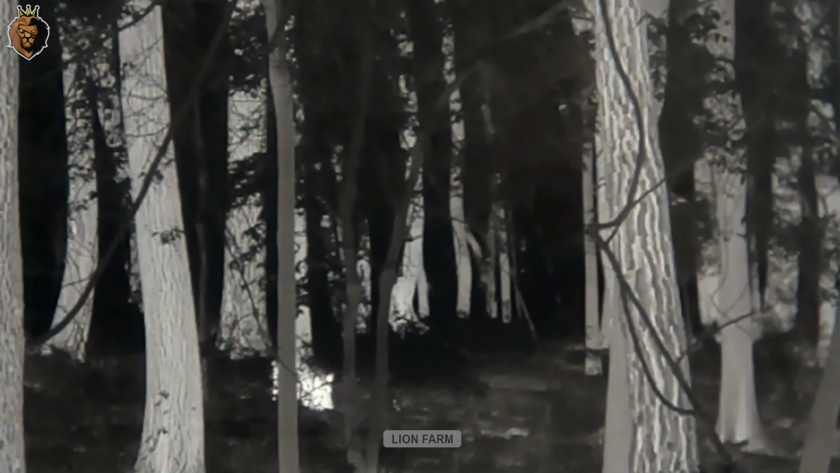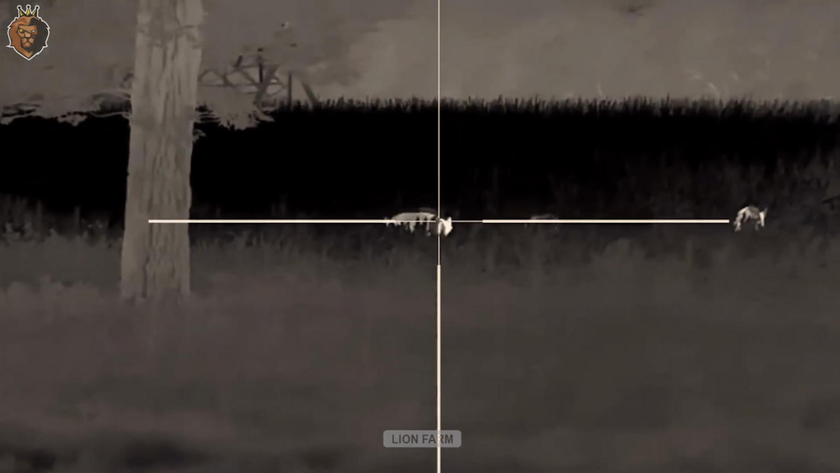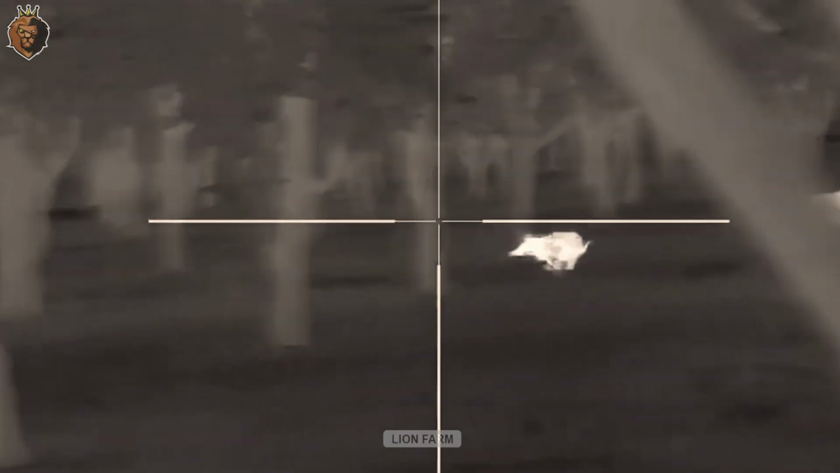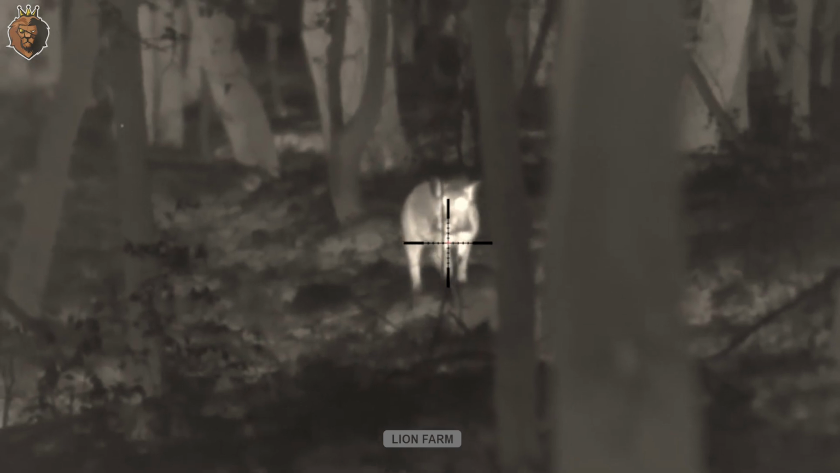Through the thermal scope, Frank slowly tracks the fleeing boars. Gunshots ring out in quick succession, sparks flashing from the barrel. More boars drop, their bodies becoming still white blurs against the dark backdrop. Frank remains stone-faced, eyes locked on his targets, his finger squeezing the trigger with absolute precision.